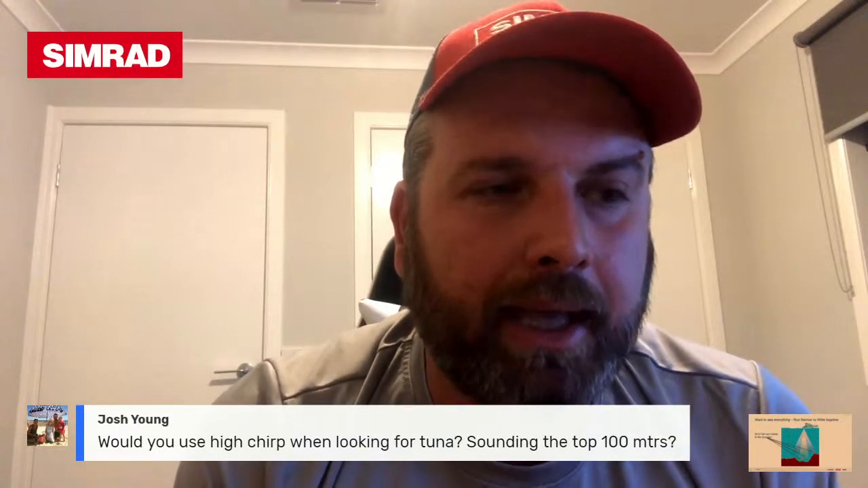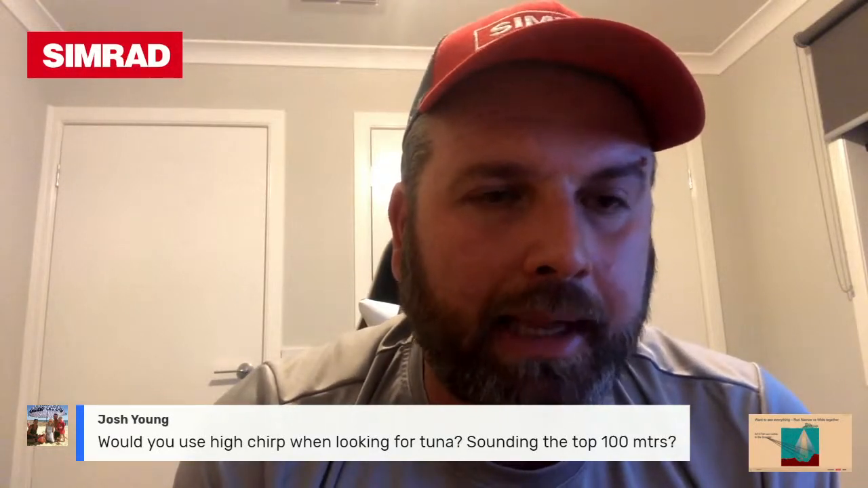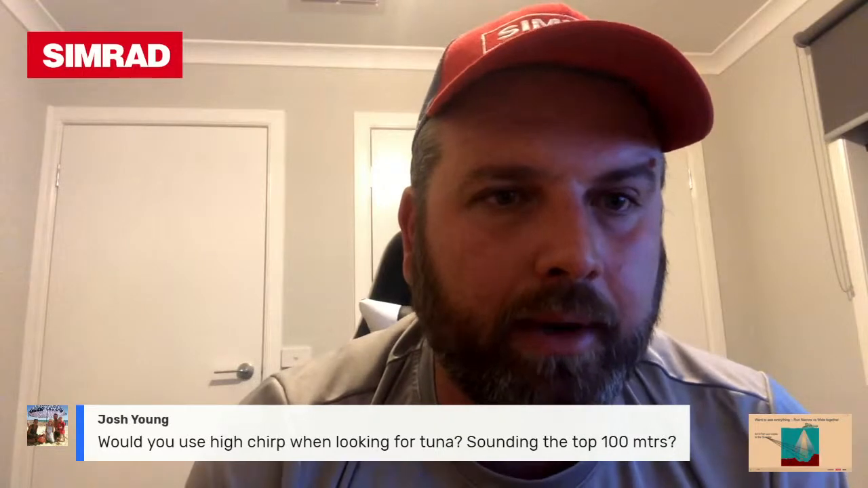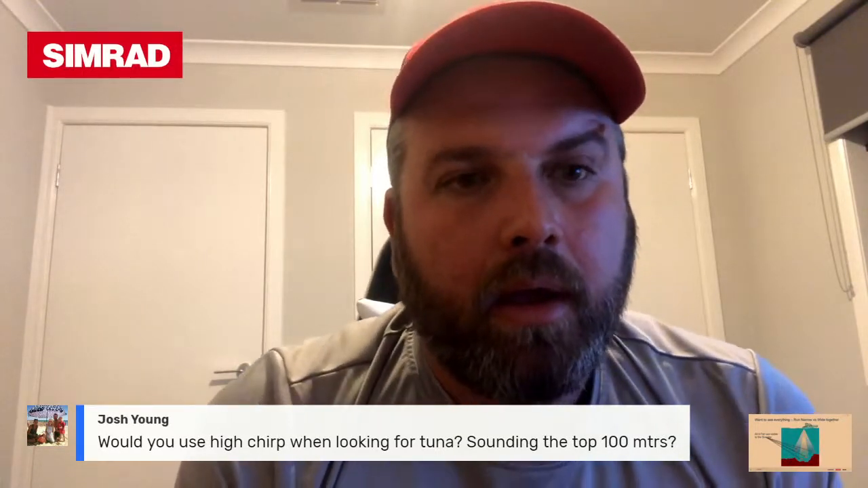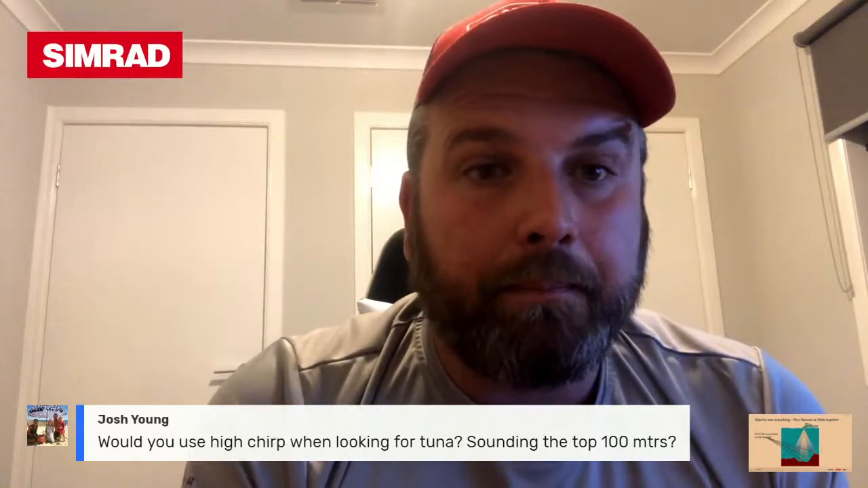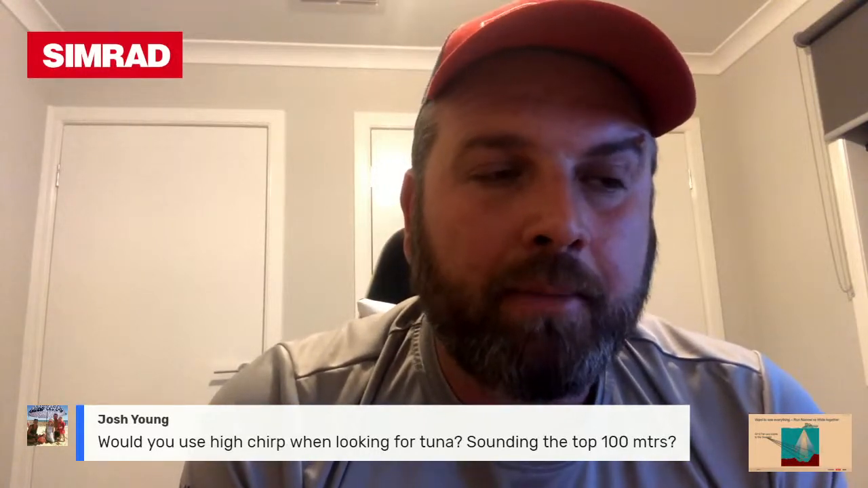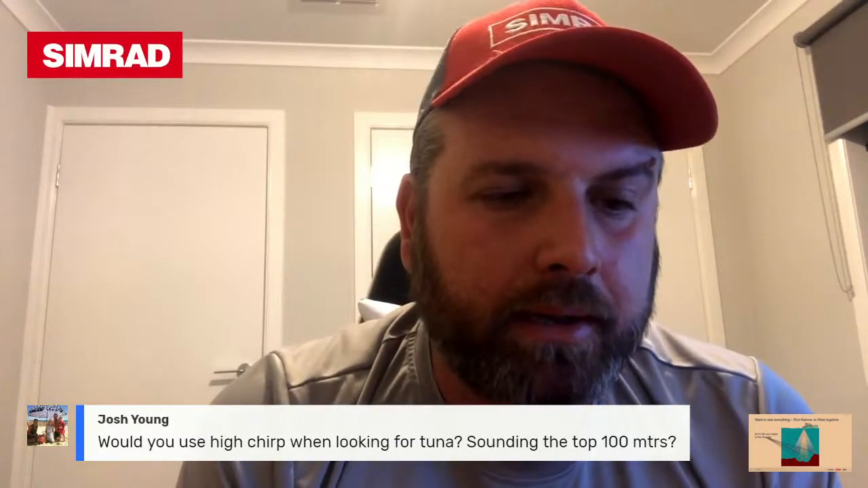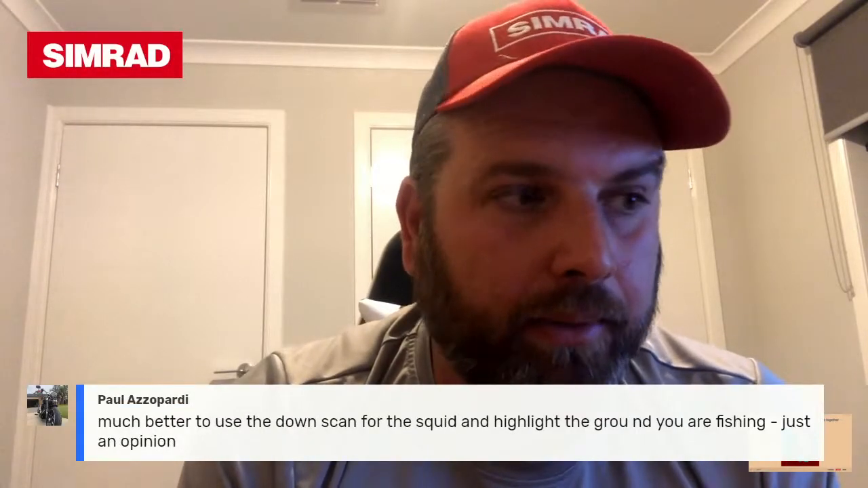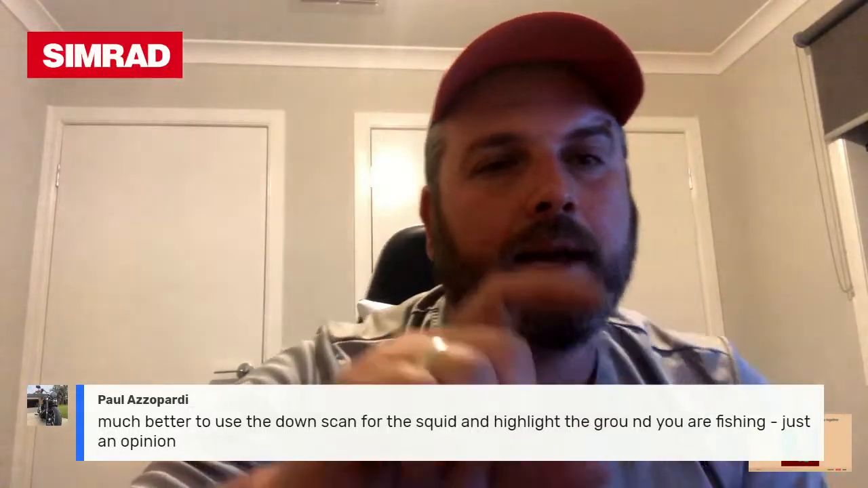Marking up bait and being able to pick up those pelagics that would hang around. So again, top 100 meters of water, no matter how deep you're in. And I'm going to refer to a Simrad unit here. Or even a Lowrance, I mean, you can definitely target in.